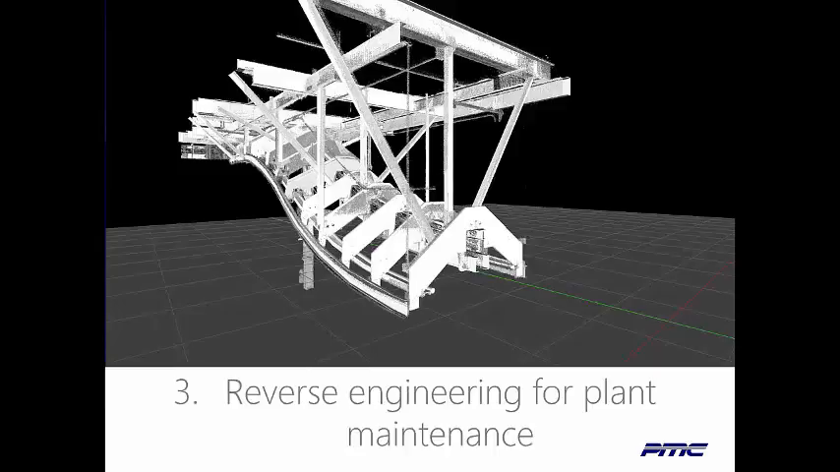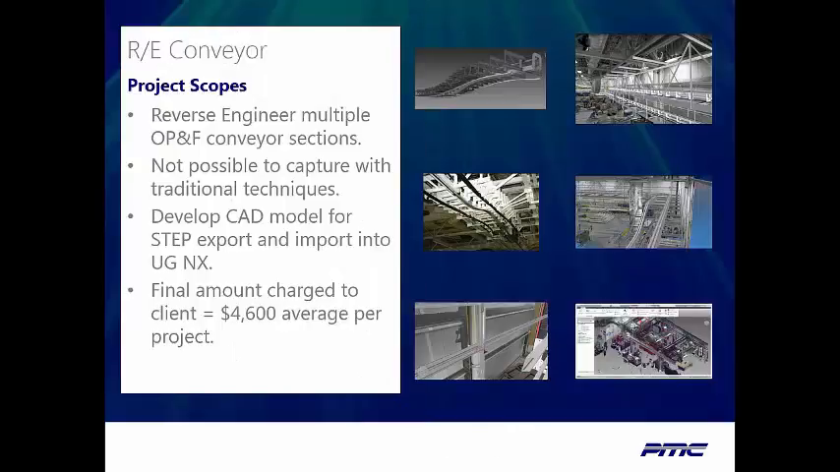In this case, we have a client whose goals were replacing wear components on overhead power and free conveyors. These are the riding bars that serve different purposes. Some of them simply stabilize large overhead carriers in automotive plants.